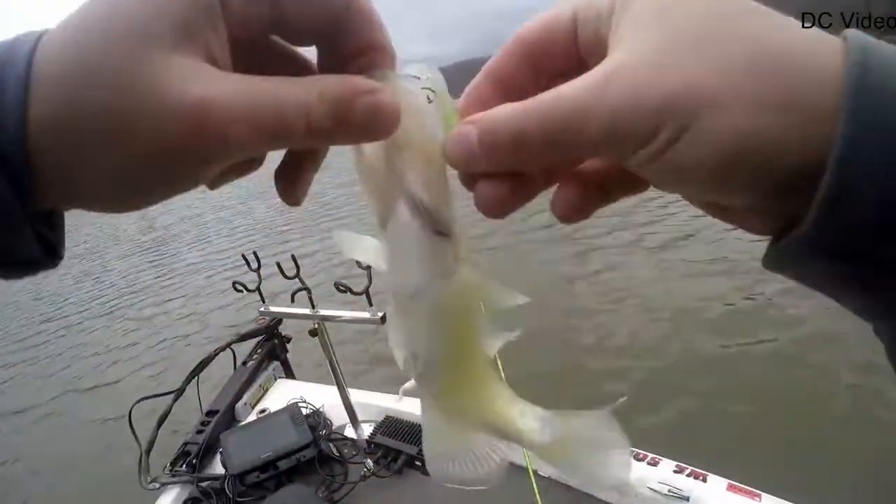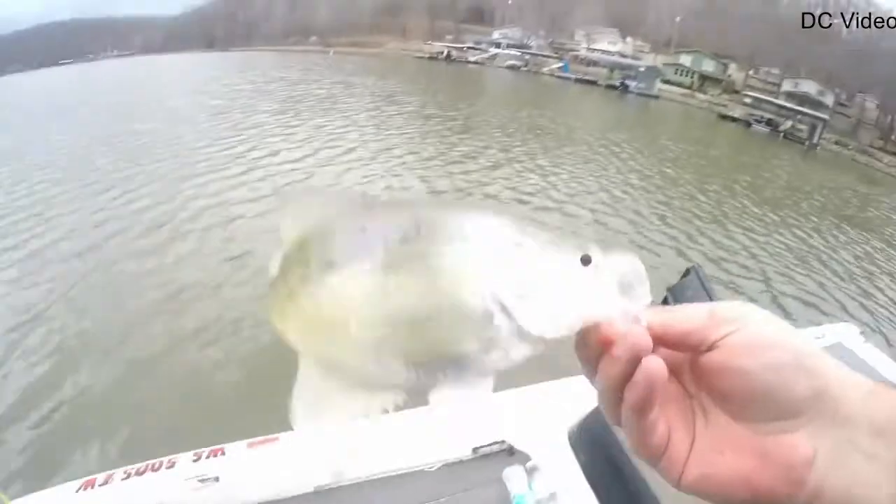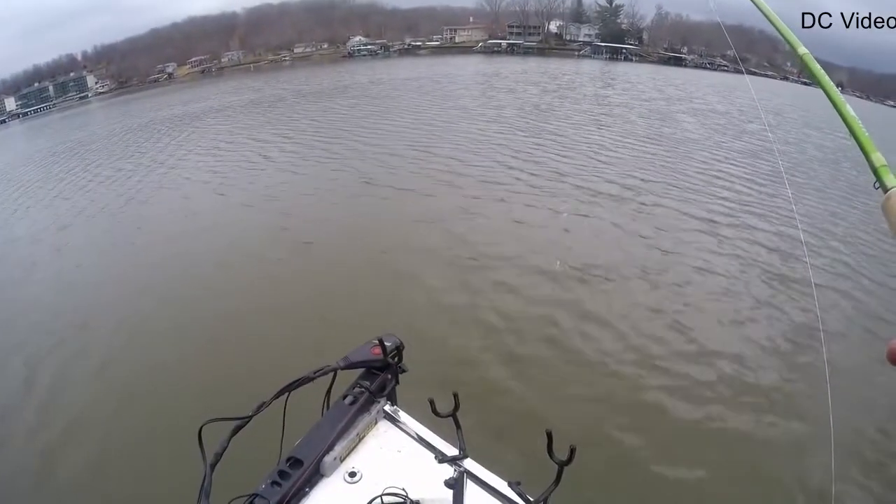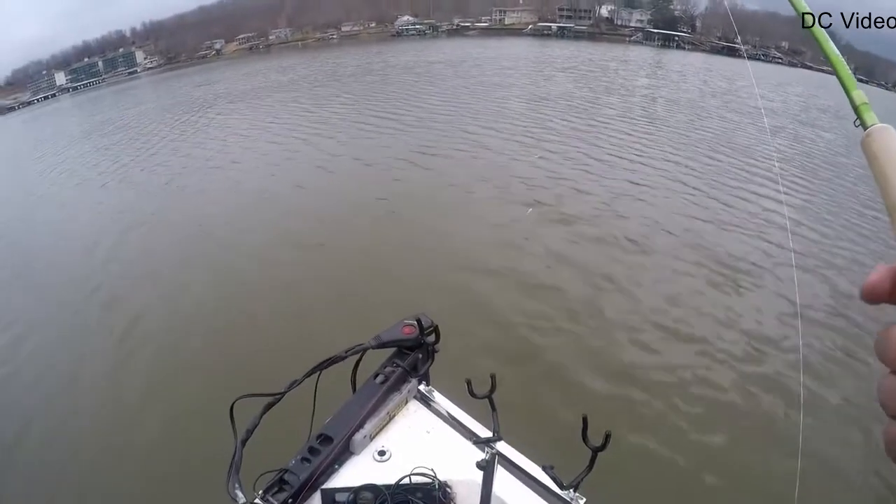Good news is we keep upgrading. Bad news is they are few and far between. I think that's close to 11. Just shy of 11. Oh my goodness. Right now I'm in about 15 feet of water, and this is kind of where we were catching them further up this Osage arm.